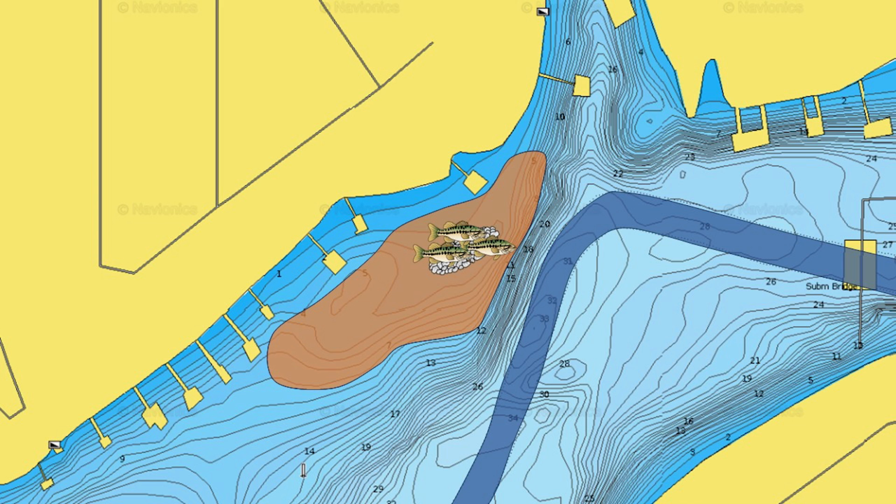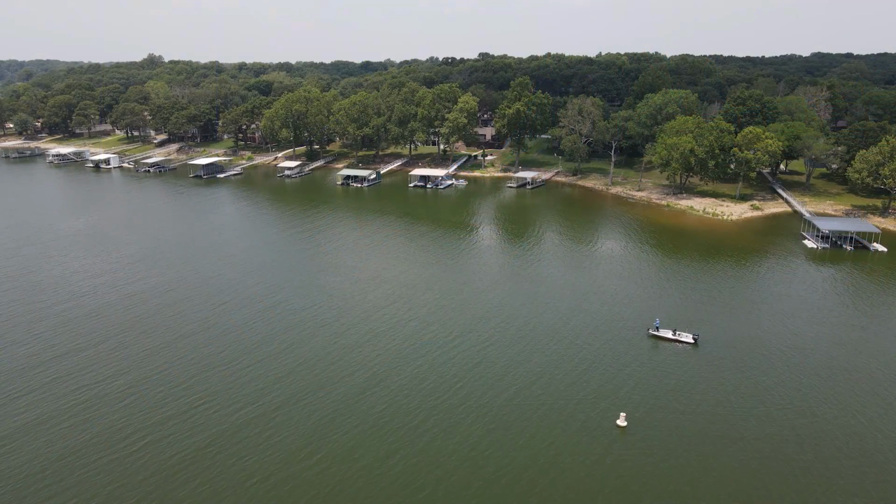Instead, they've pushed up off of the ledge, or the actual break, up onto the flat, and are now using this rocky spot as a place where they can set up to ambush baitfish in the afternoon. Again, as the sun gets up, these bass are going to position tighter to cover, which makes the bass a lot more catchable.